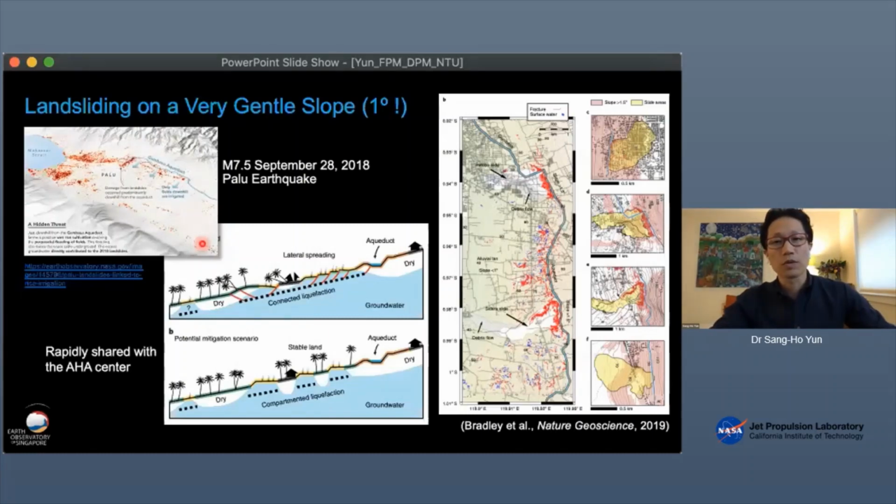So we decided to investigate further. This was led by Kyle Bradley at EOS. And our findings were very interesting. It turned out that at the beginning of the 20th century, the Dutch colonial government constructed this modern tropical irrigation system, and the major part of the effort was to construct aqueducts, like the aqueducts here.